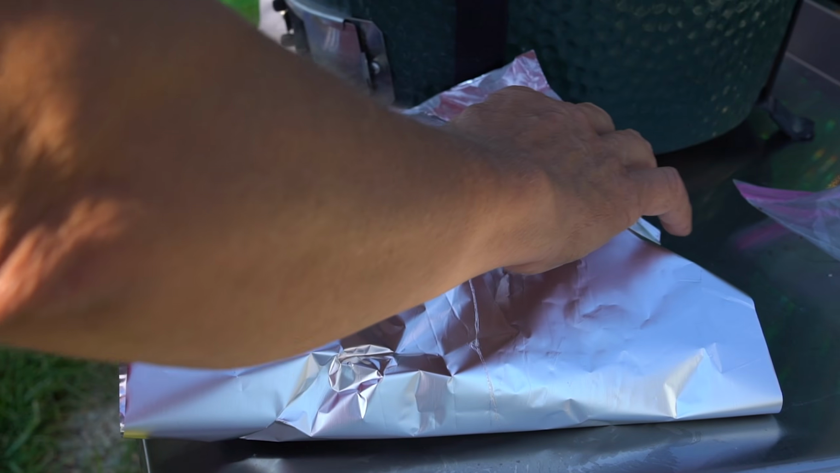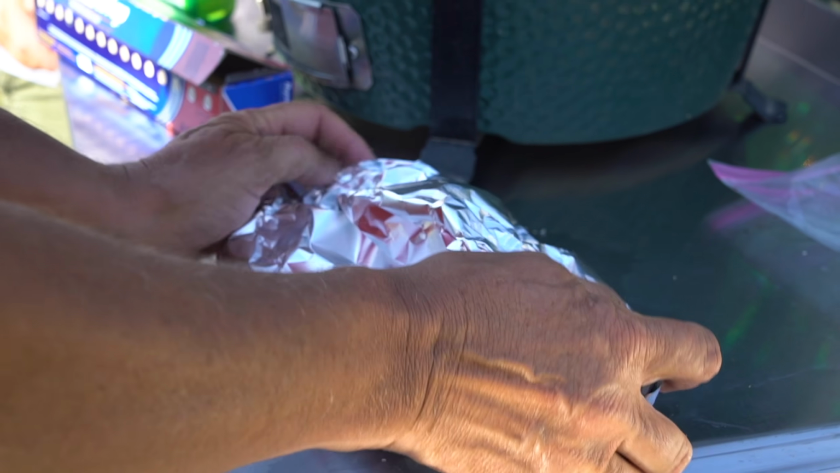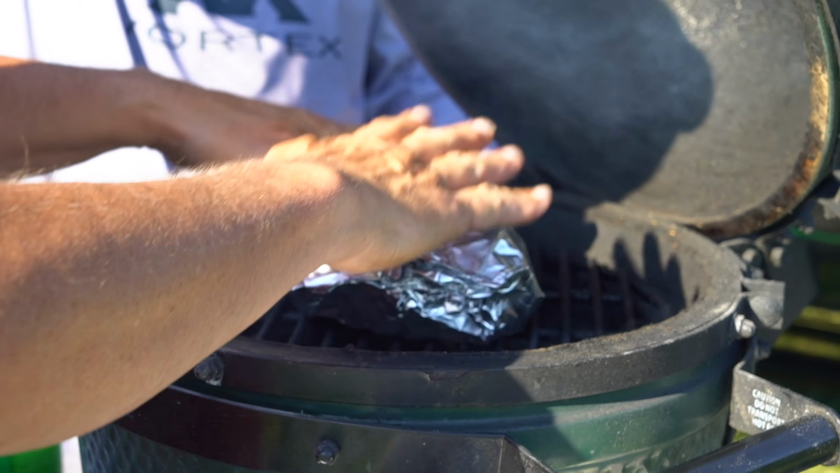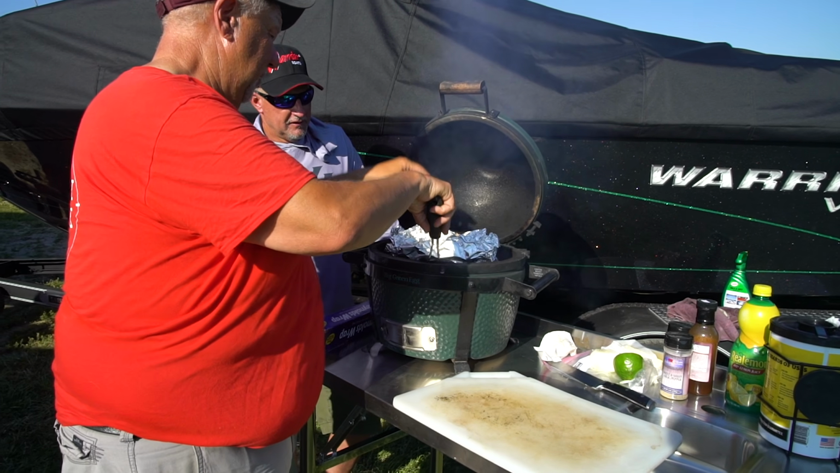We're going this route. And leave it as loose as possible, but yet you want to keep the steam inside of it. So open her up. Woo, she is hot. She is very, very hot. All right, close her up. 15 minutes, we'll see you guys in a little bit.